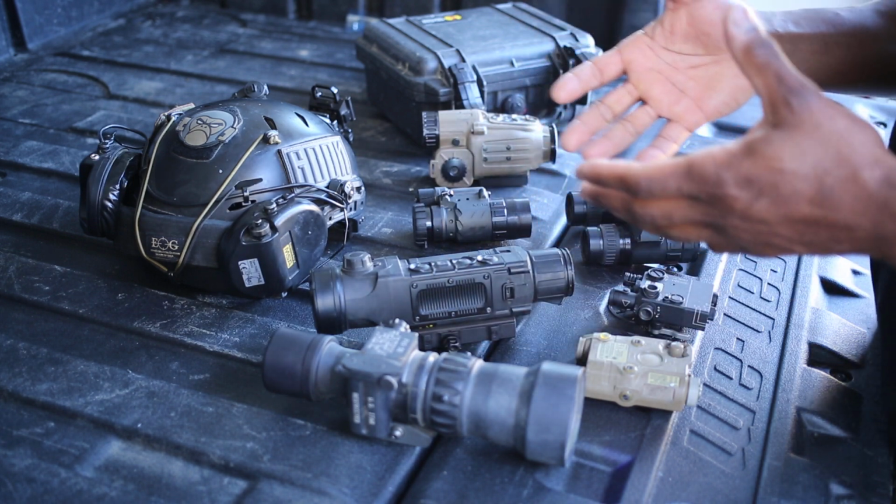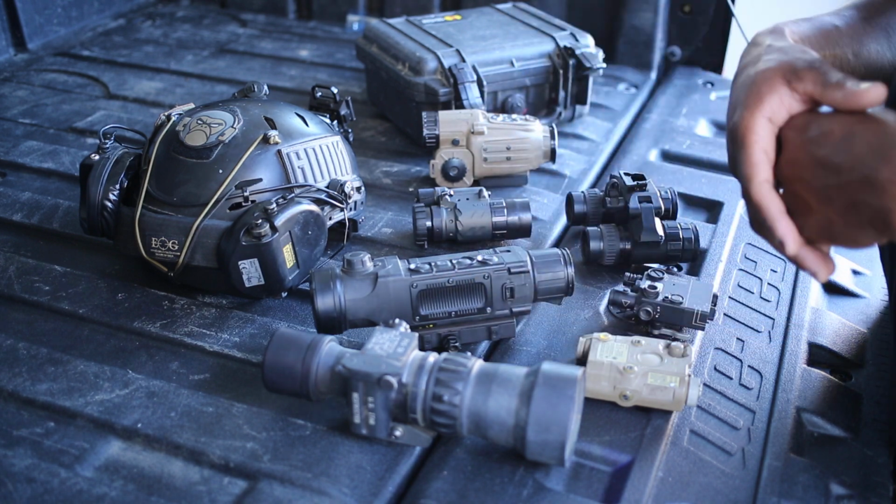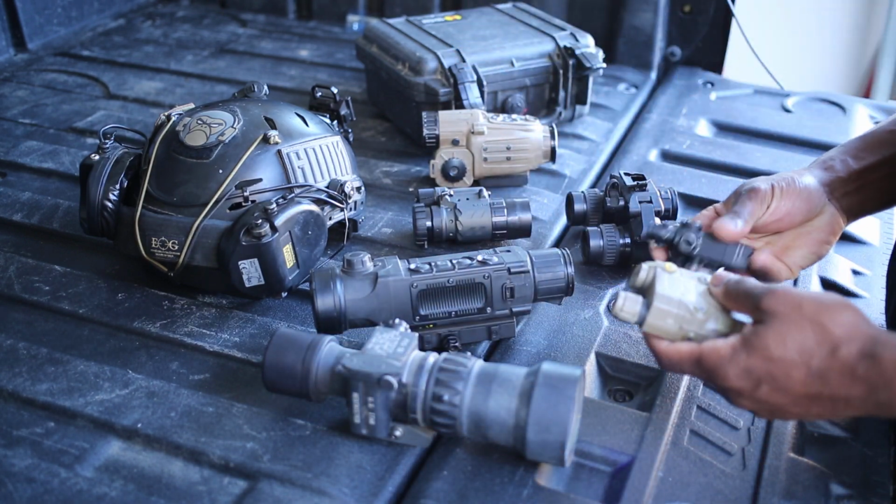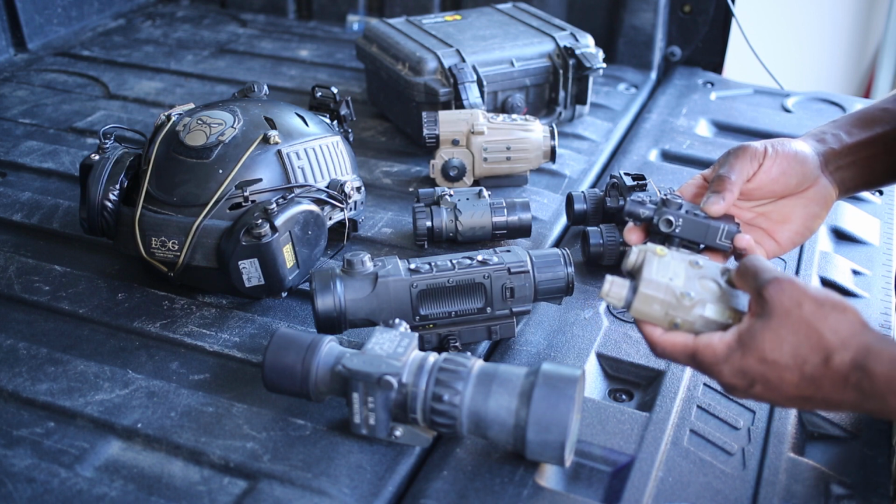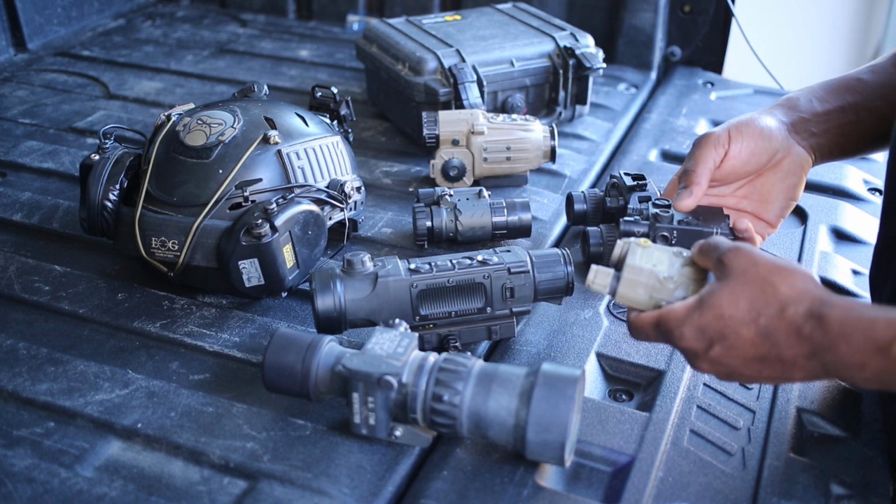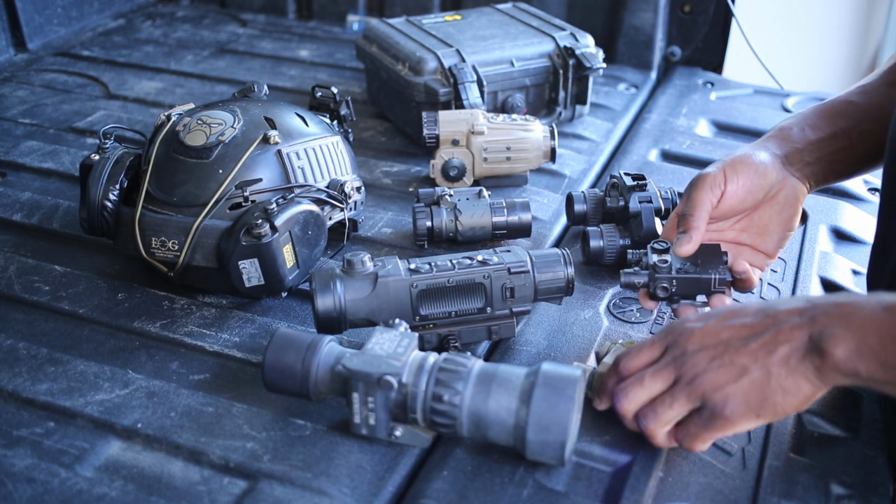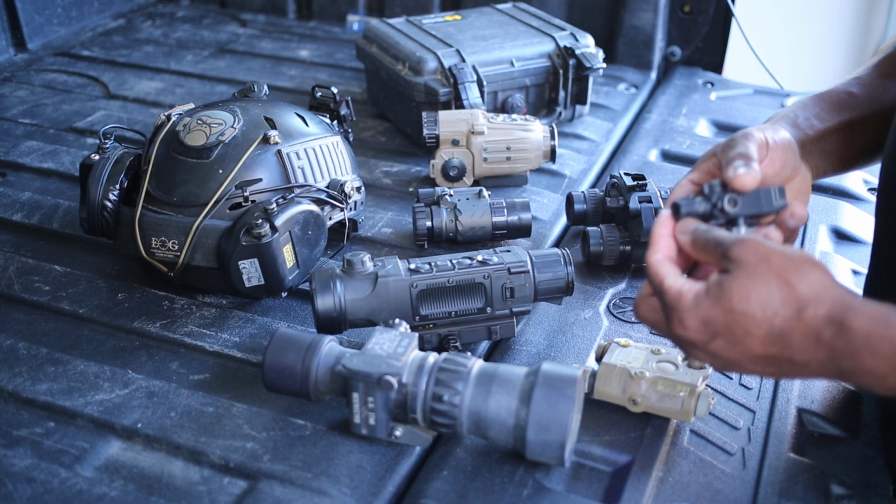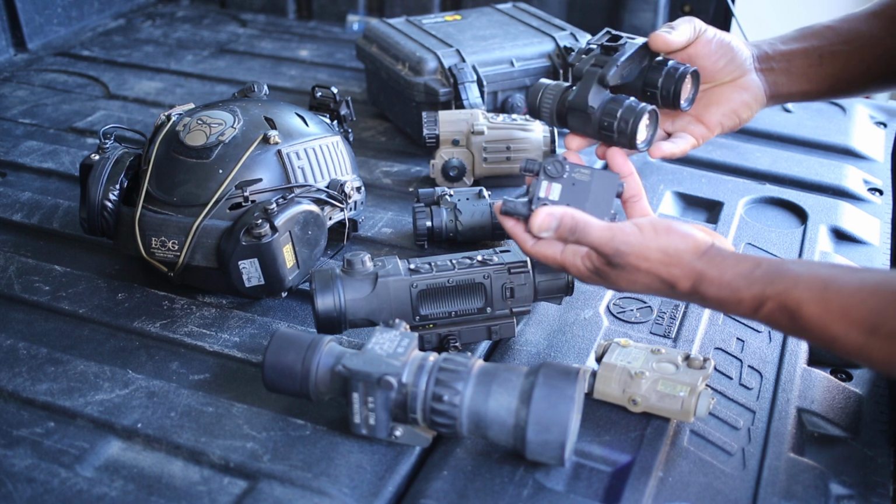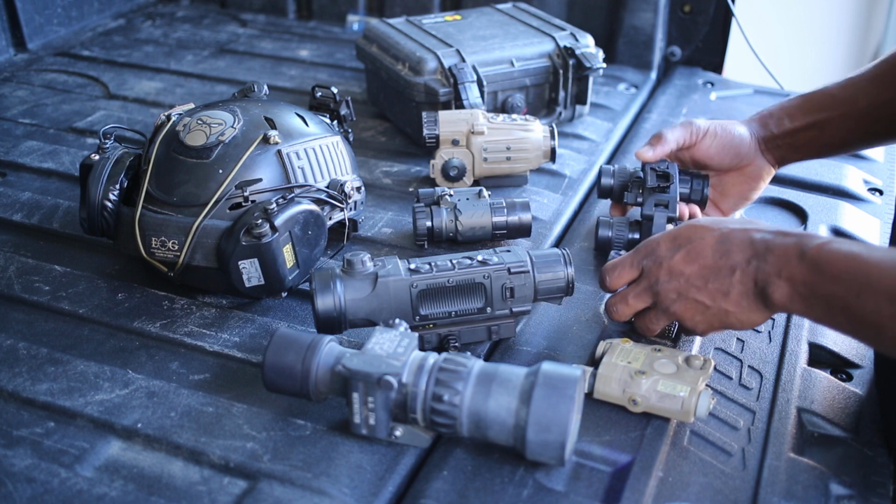But if I'm going to run into a bunch of pigs, you better bet I'm going to run the Pulsar Trail or the CNVDT, the Skeet, whatever weapon mounted thermal I can use. That's what I'm going to be running. Pointers here, you get the PEC 15 and you have the D-Ball I2. This one has a flood and this one's strictly a pointer. So you got pros and cons there. On the LRI 6.5 in the PVS-30, I'm running the PEC 15. If you're running the AR and you're a recreational shooter shooting targets close at nighttime, you'll probably love this combo right here, the DTNVGs with the D-Ball, and you just use the pointer to shoot your targets.